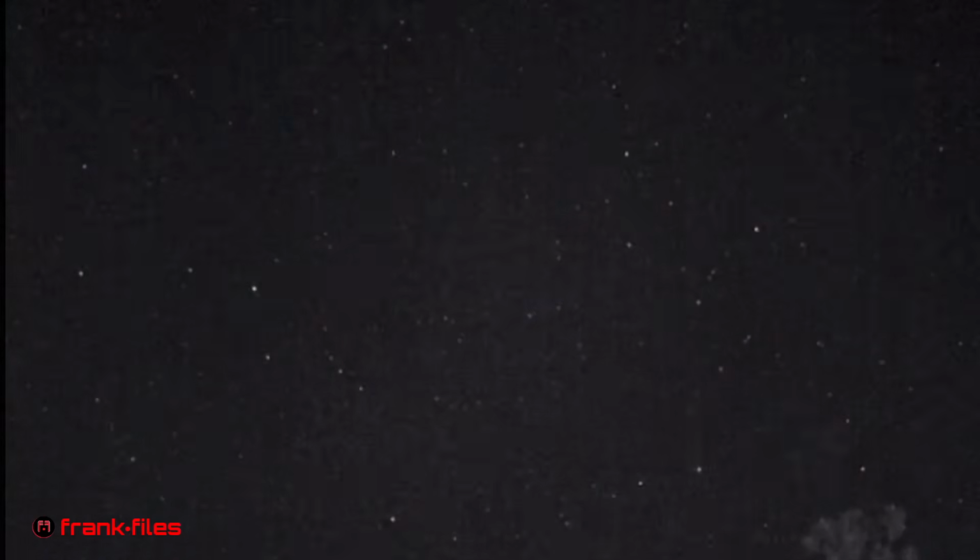Two more objects moving. Lots of movement in the sky tonight. I can't go up any higher with this thing though. Go down though. Let me see.